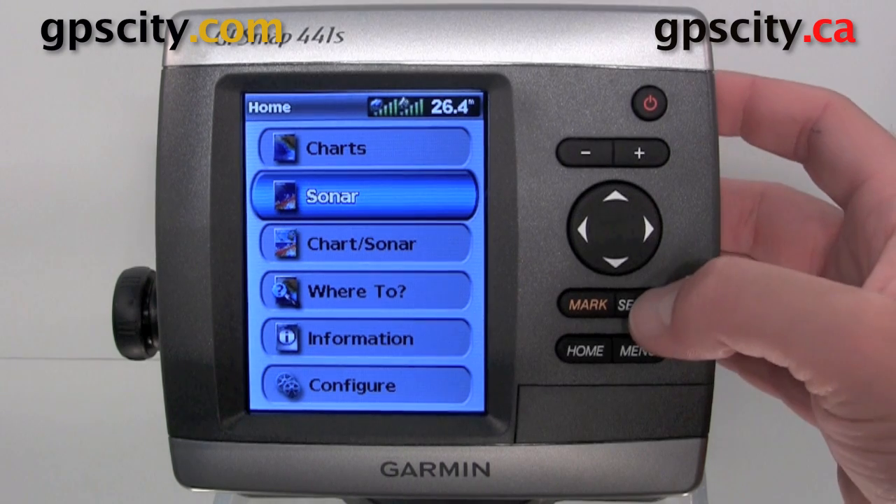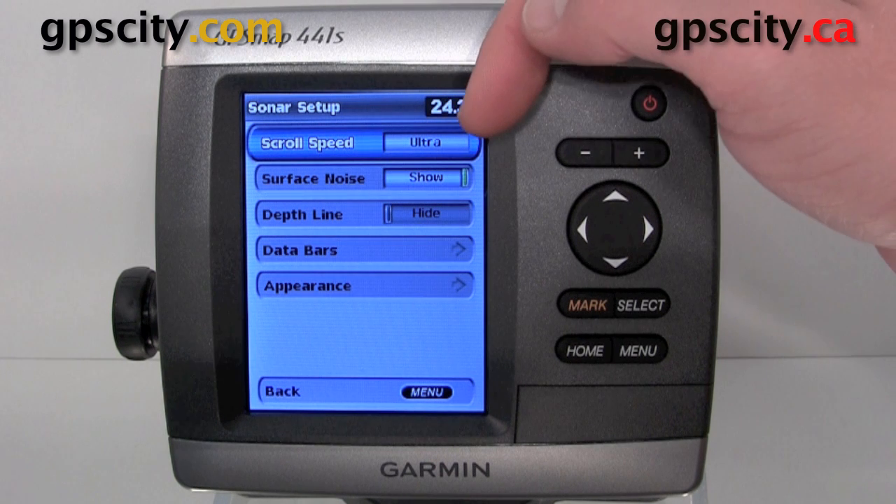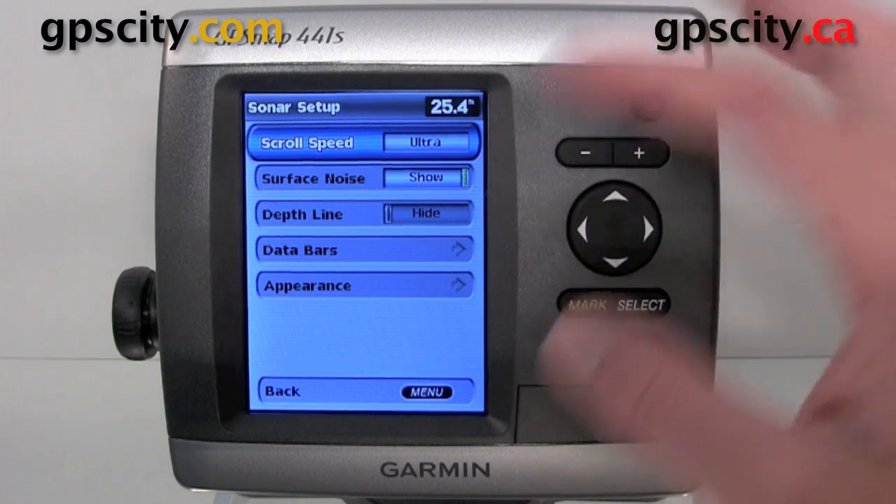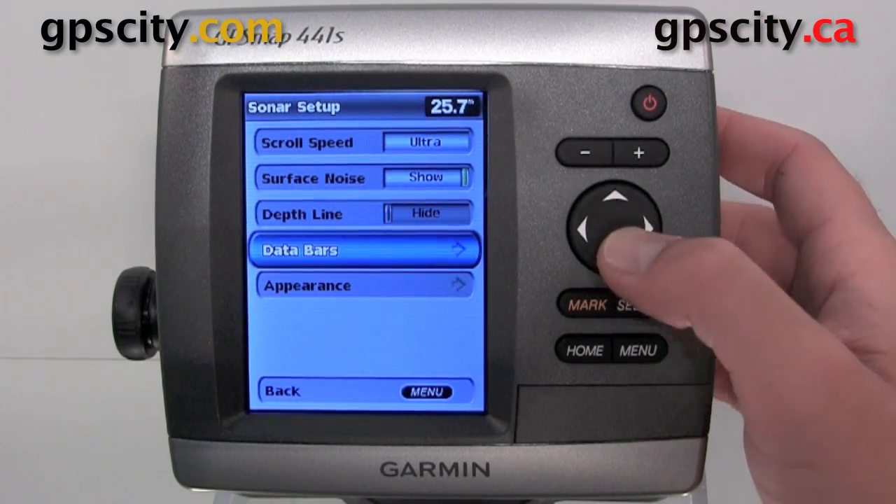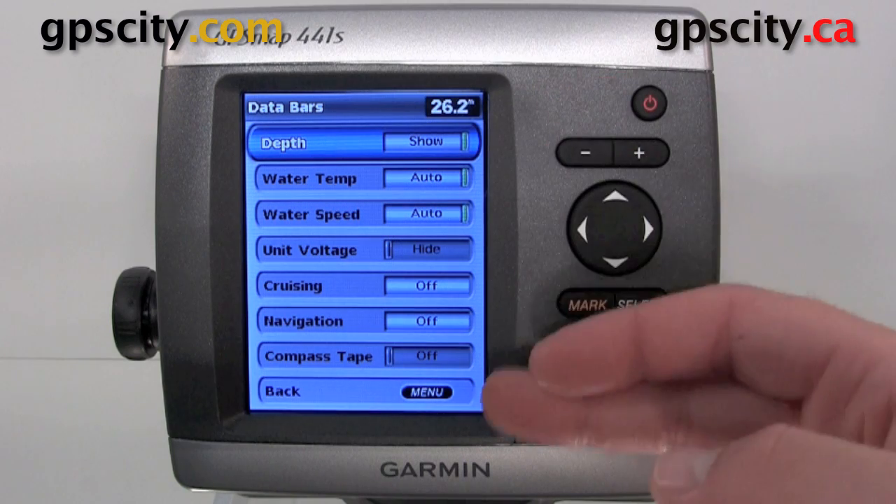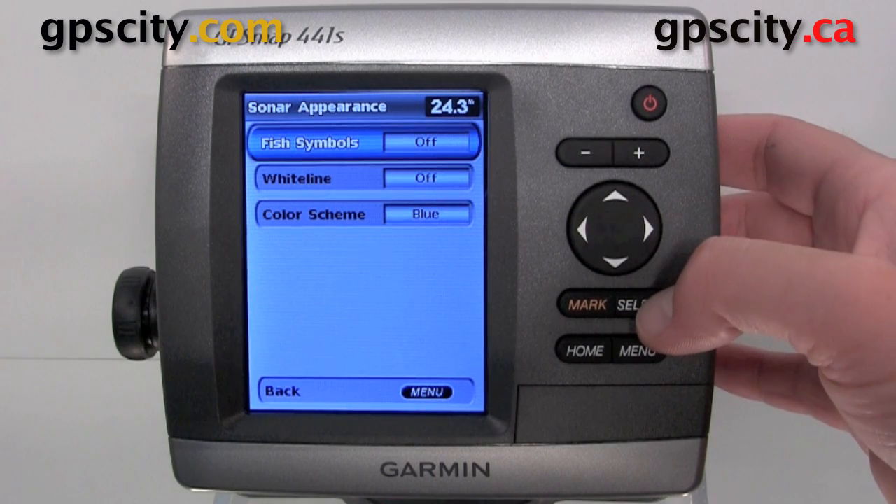We could also do some setup of the sonar. We could change our scroll speed. We could show or hide our surface noise, show or hide our depth lines. We could also adjust our data bars, what's shown and how they're viewed, and our appearance. Just take a look in these menus. We have quite a few different options we can select from. We'll just go back and then we'll do appearance.